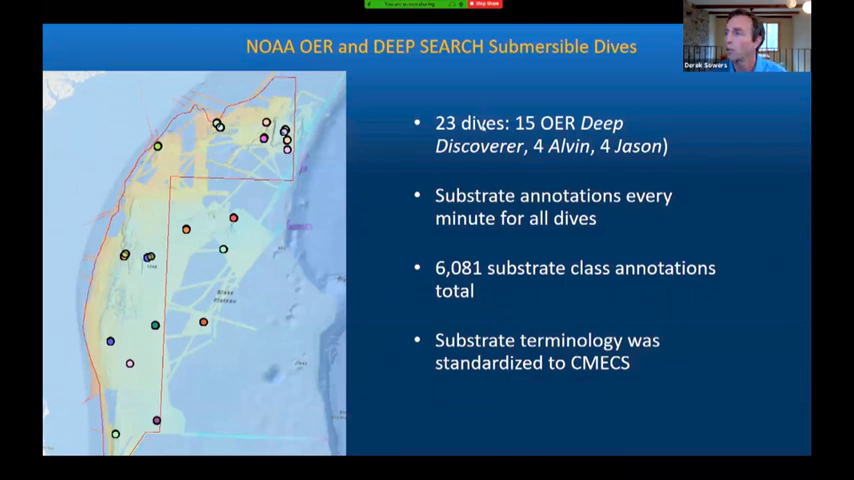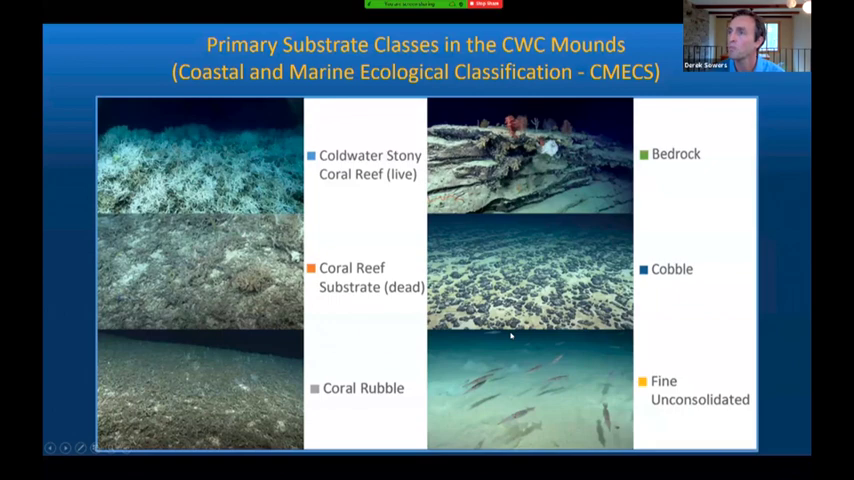So we had 23 dives in total shown here, 15 from OER's Deep Discover ROV, 4 from Alvin, which is a human-occupied sub, and 4 from Jason, which is another ROV. Every minute of those dives was annotated for what the substrate was, resulting in 6,081 substrate class annotations total over this region. And the substrate terminology was standardized to CMECS, so we're kind of comparing apples to apples.